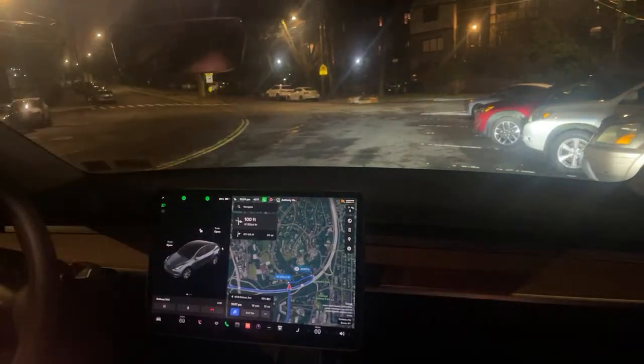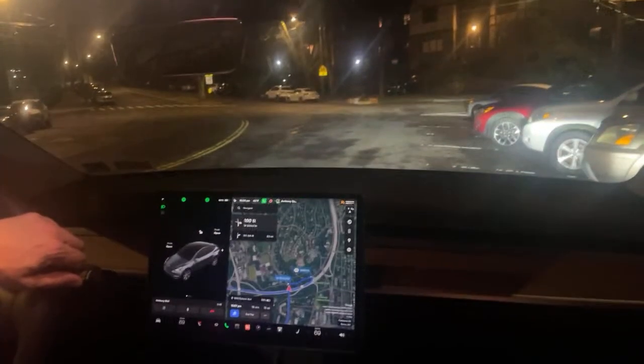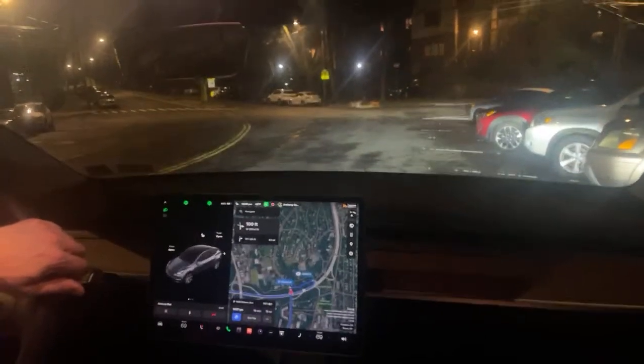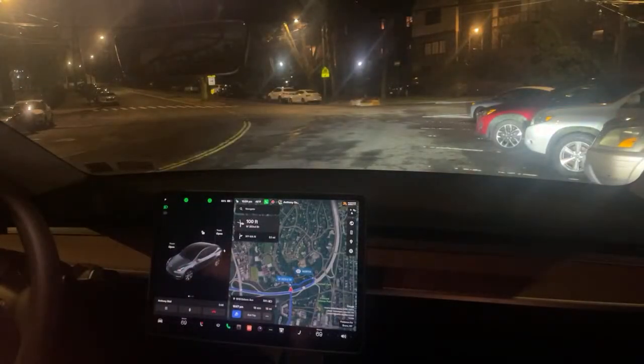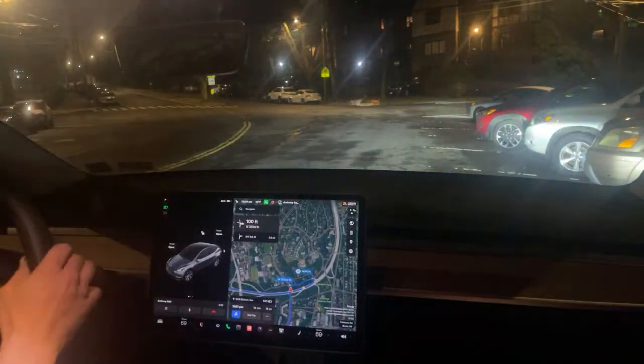I turn on the lights here. I think that is going to help. I hope that the camera doesn't shake too much. I've been trying to tighten this up, and I think that we're good. All right, I'm going to take off my hazards.